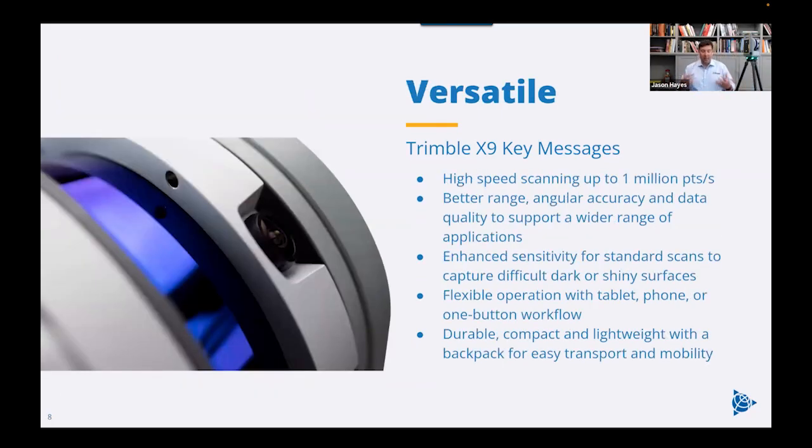Now, when we talk about versatile, the instrument is very versatile in that it's got a great scanning speed, scanning up to 1 million points per second. It's got a very good range, up to 150 meters. And what this does is allows you to approach a lot more projects than you could with a closer range scanner.